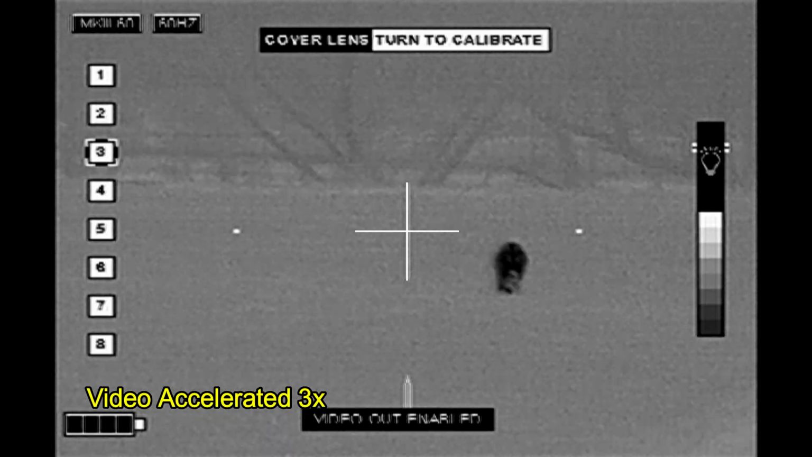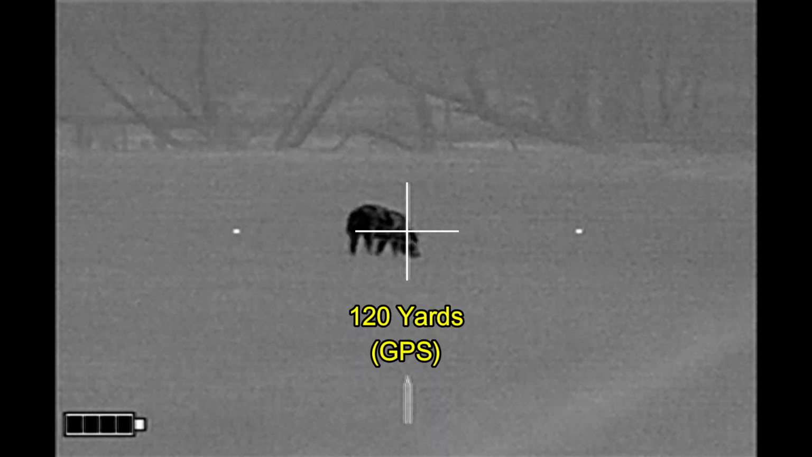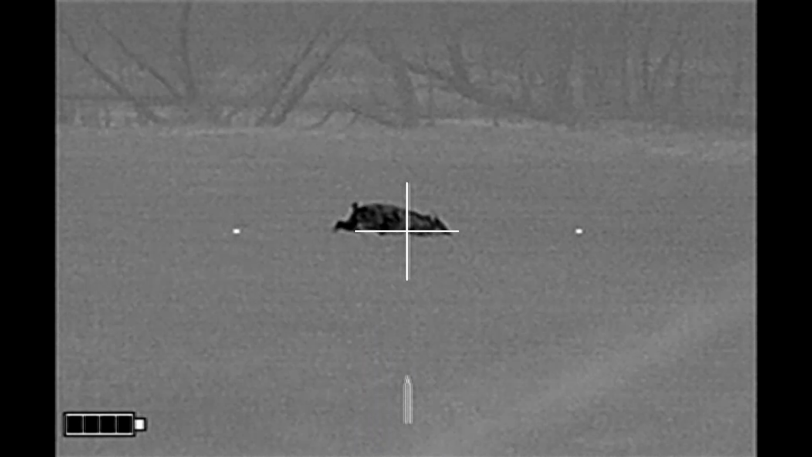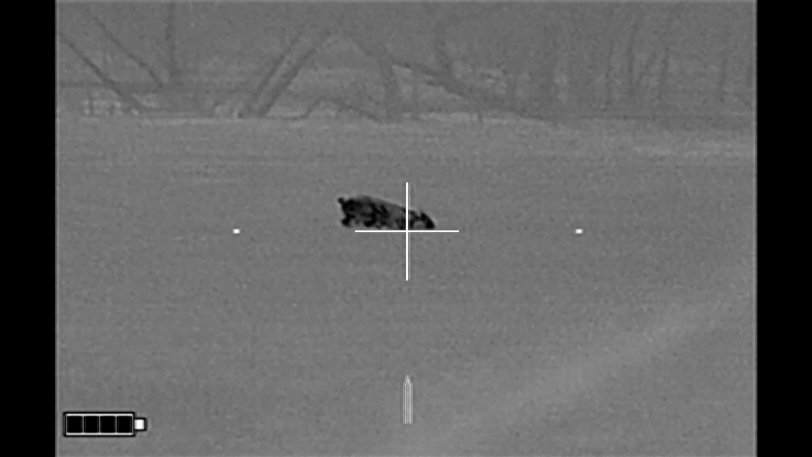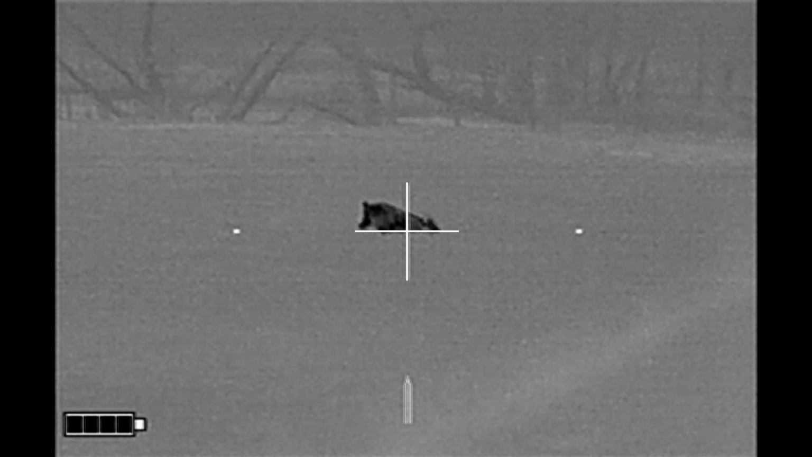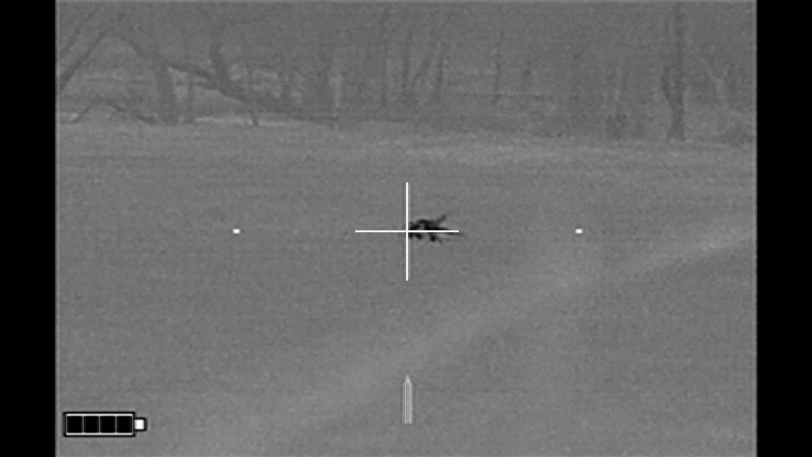Here, I've sped up the video a little bit. I'm going to take a shot right here. And that went through the shoulder and was too high on the neck, so I shot it again. And because it was still moving around, shot it a third time.